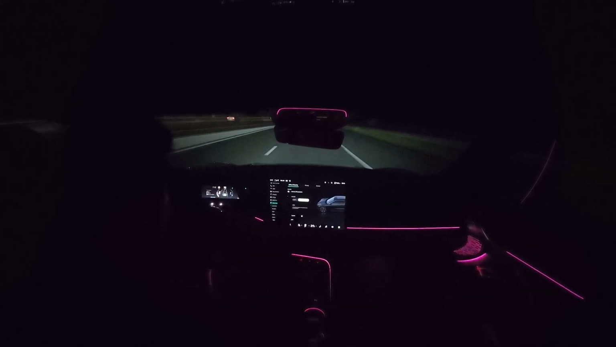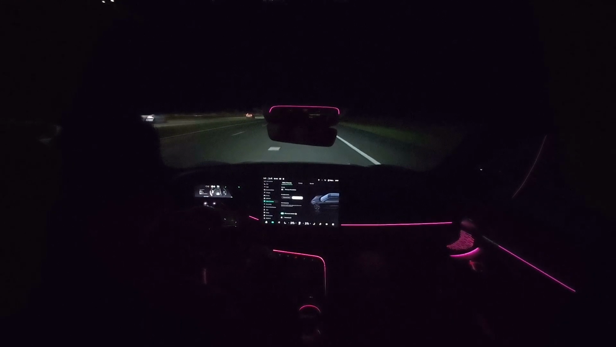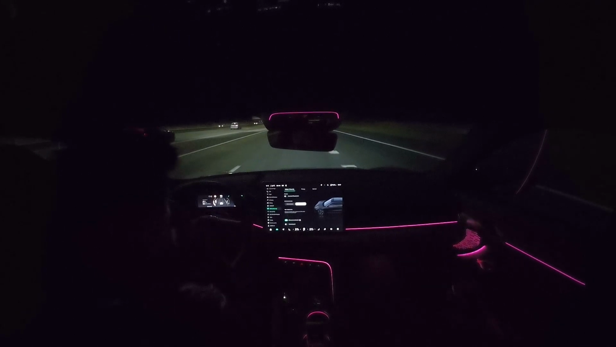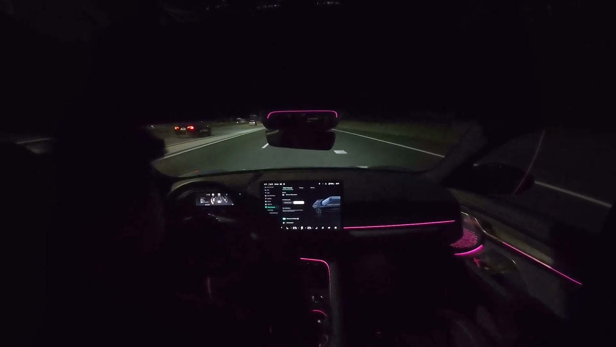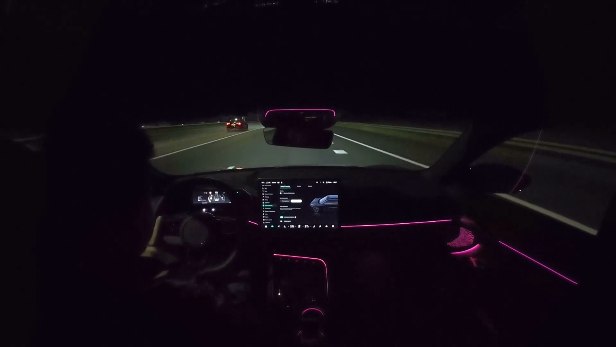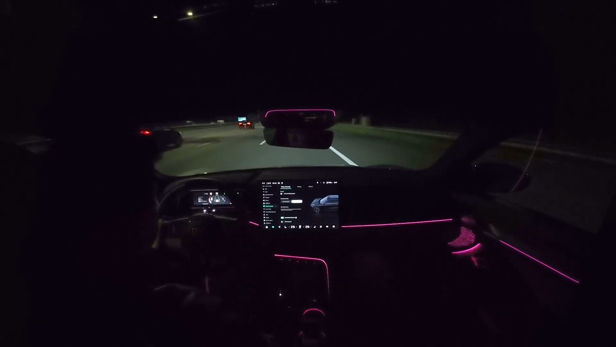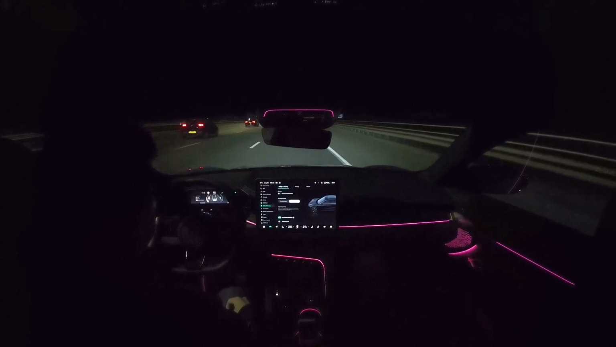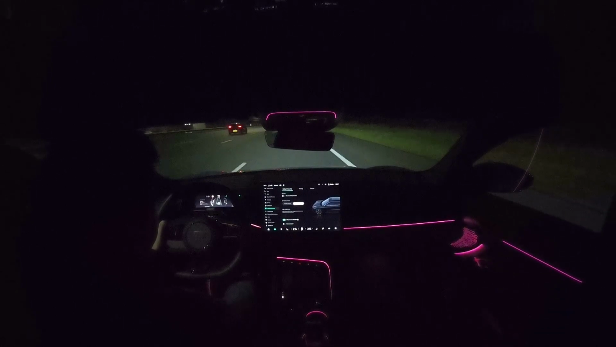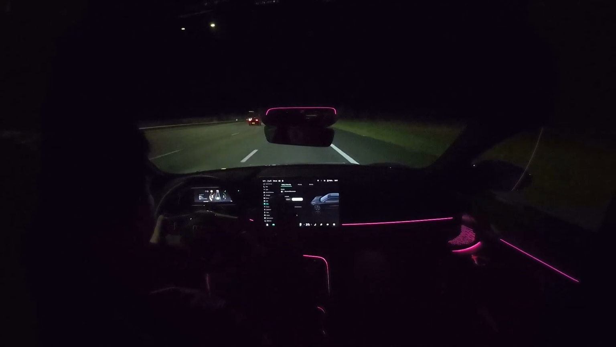I'm not sure about the camera quality, but I do hope you have some feeling of how the cockpit looks and how the night drive is. We're going to change this camera position in a minute, so we have a different camera angle. Don't you worry, we're not going to drive only with this camera angle, but I just want to show you how this car is from the roof view.